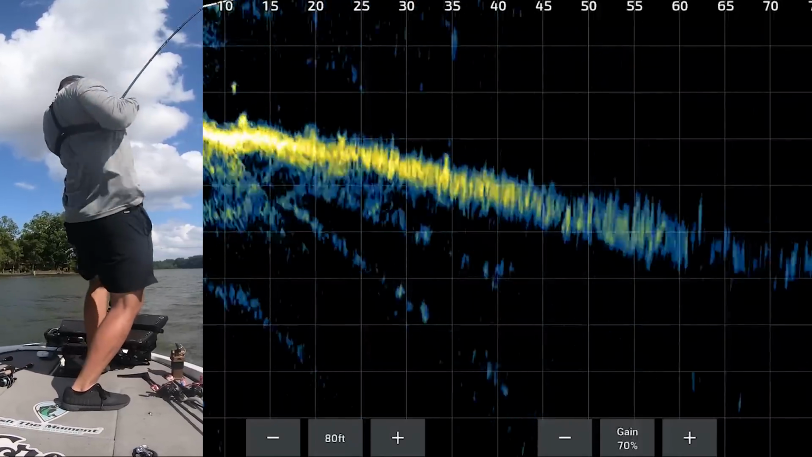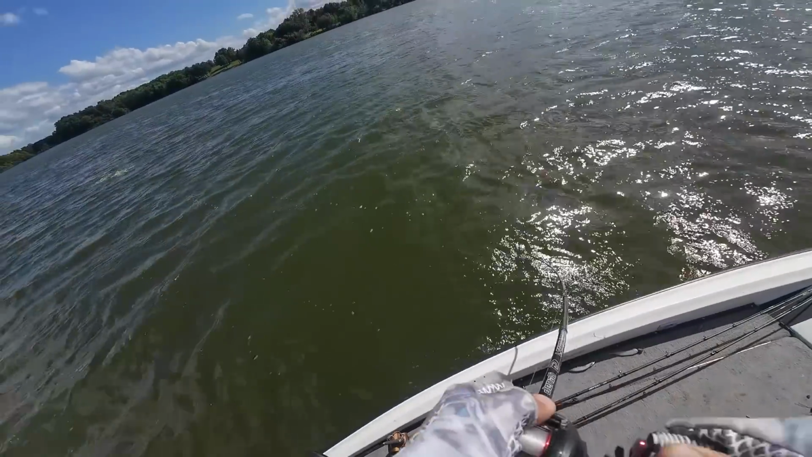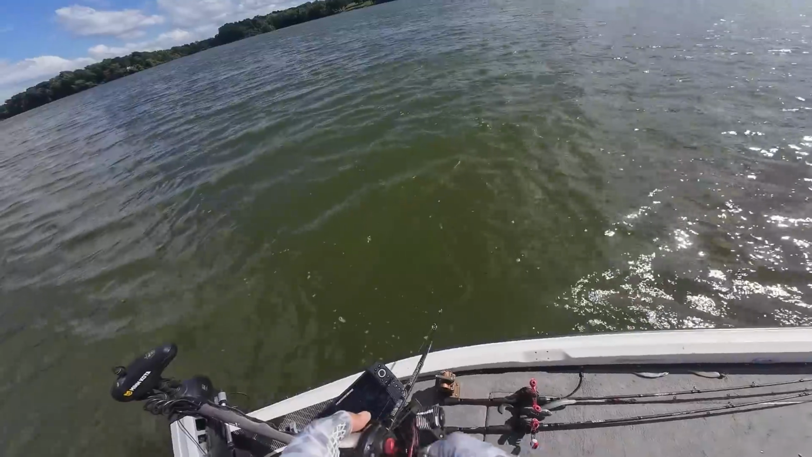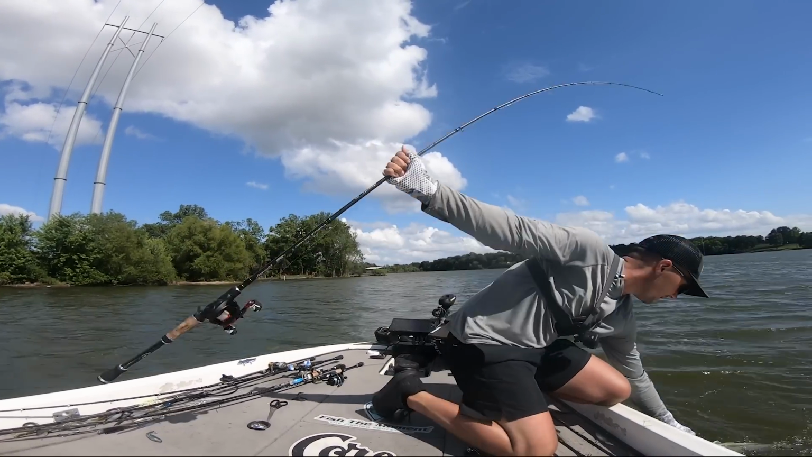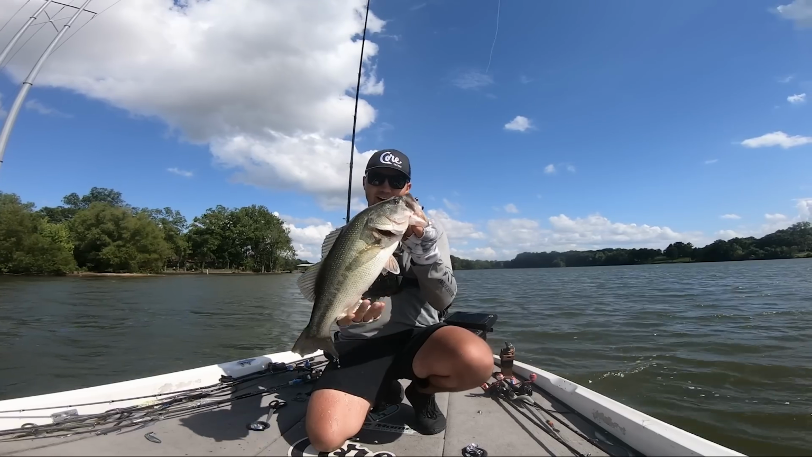Got him. Is this a good one finally? The isolated brush? Yes, there we go. Okay. Isolated brush with fewer fish on it, and we get a good one, guys. There was not nearly as many fish on that pile by far as you saw on the side scan, and that's what we get. That's how you get a kicker in the boat, guys, right there.